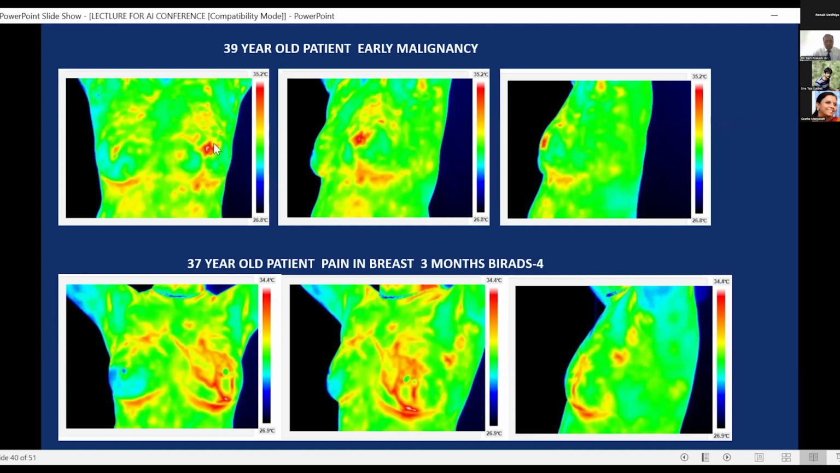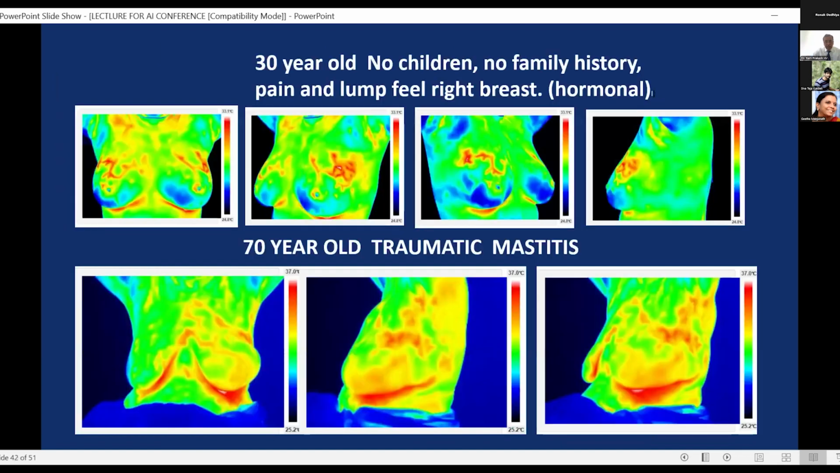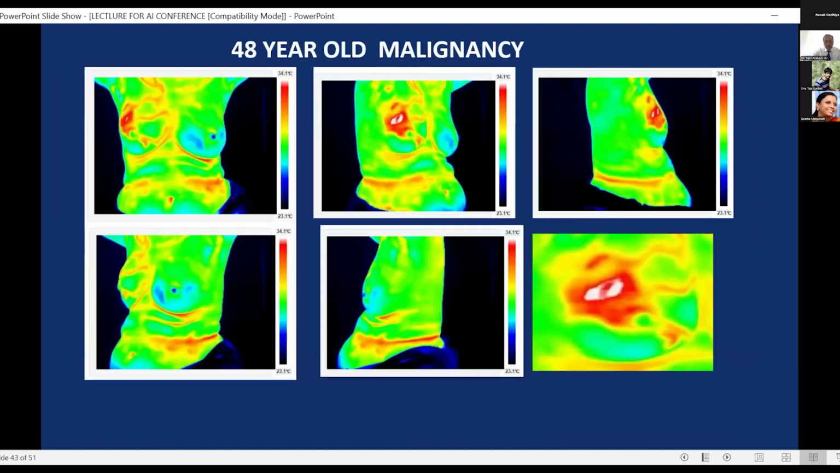See that small lesion there, which is very difficult to identify on mammography or any other examination. These are all established cases of carcinoma of the breast. This is another case of focal lesion, and you can see the increased blood flow to that particular area.